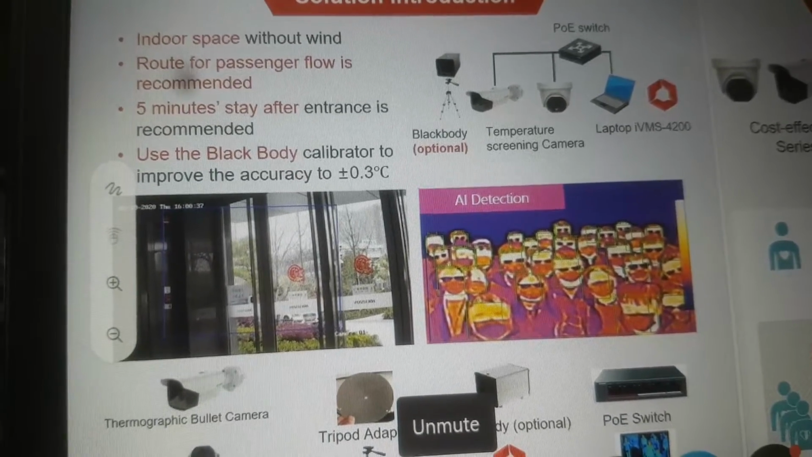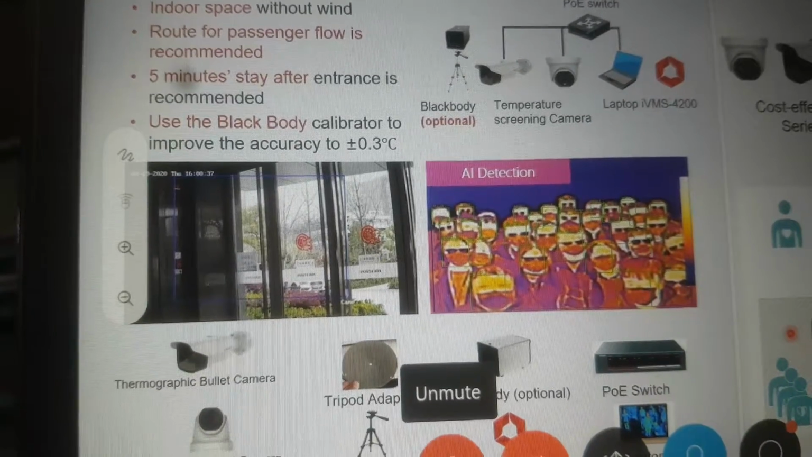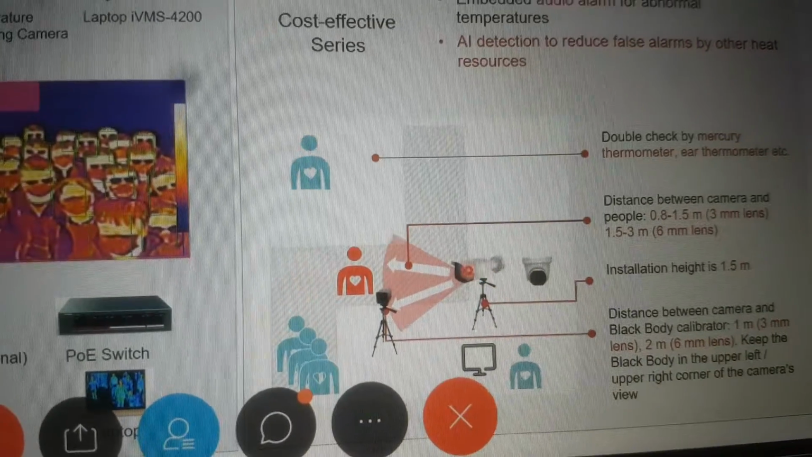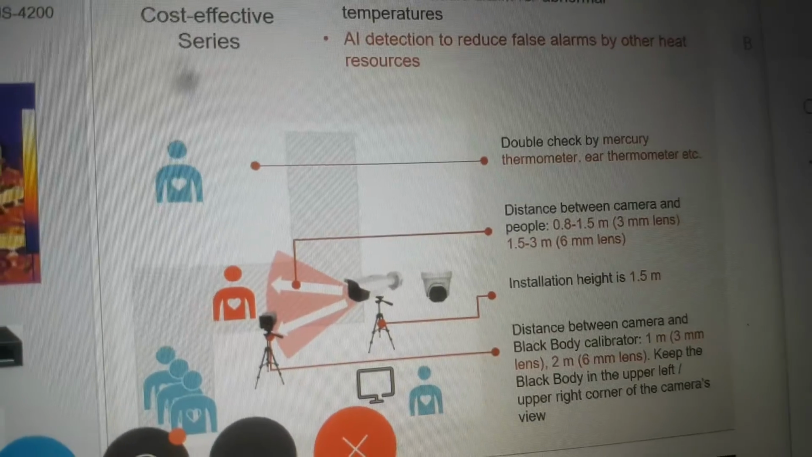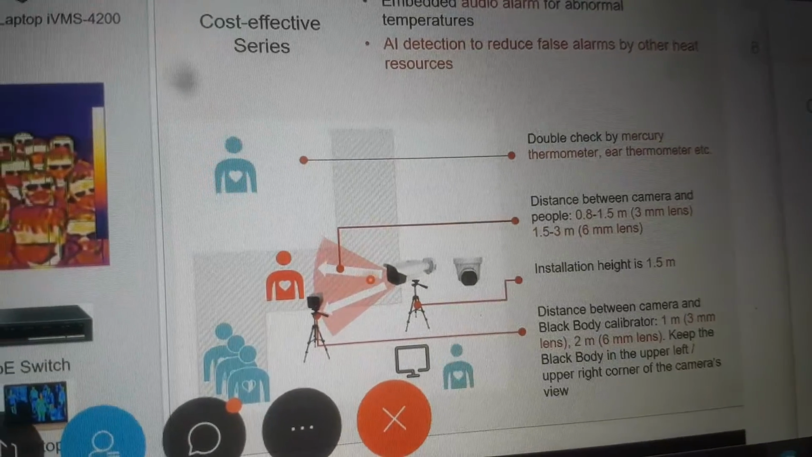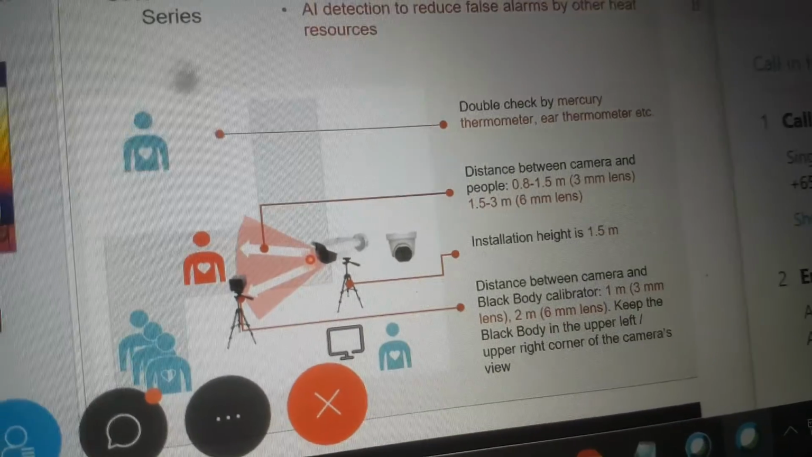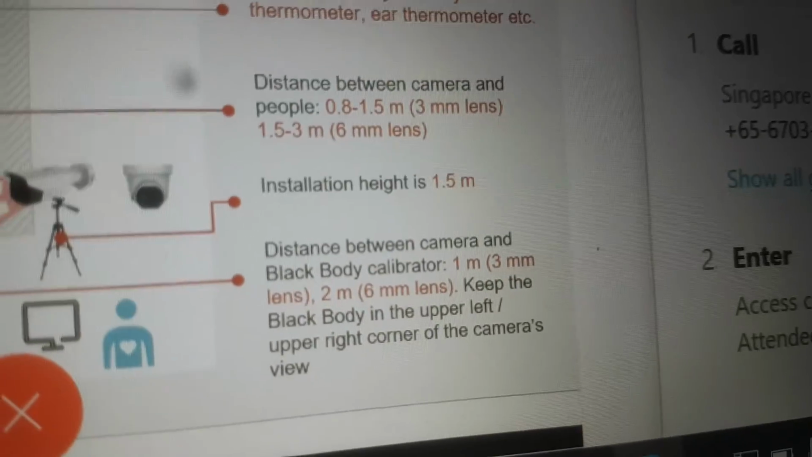The person who is coming from this area will come through this, and once he passes through this area, the camera will straight away focus on him. That means the distance between the camera and the person is around 1.5 meters if it's a 3 mm lens. Once he crosses this area, the camera catches him and tells the temperature. Same for the 6 mm lens, we can go up to 3 meters, and with the 3 mm lens, up to 1.5 meters.